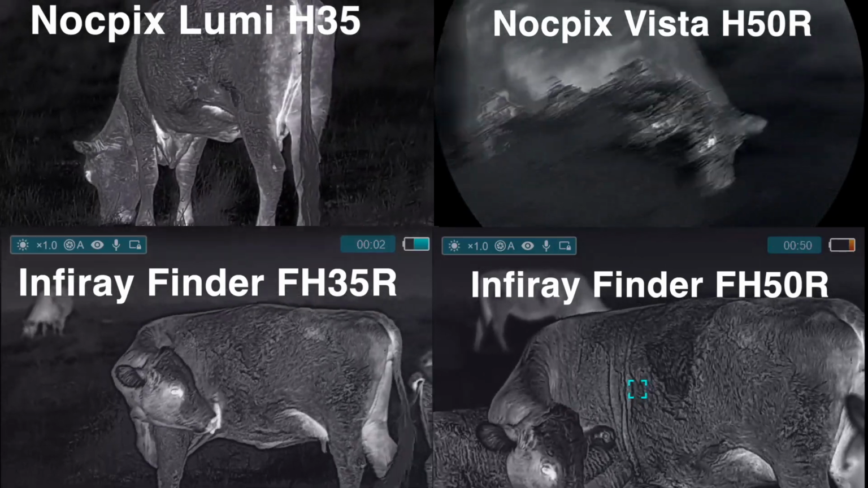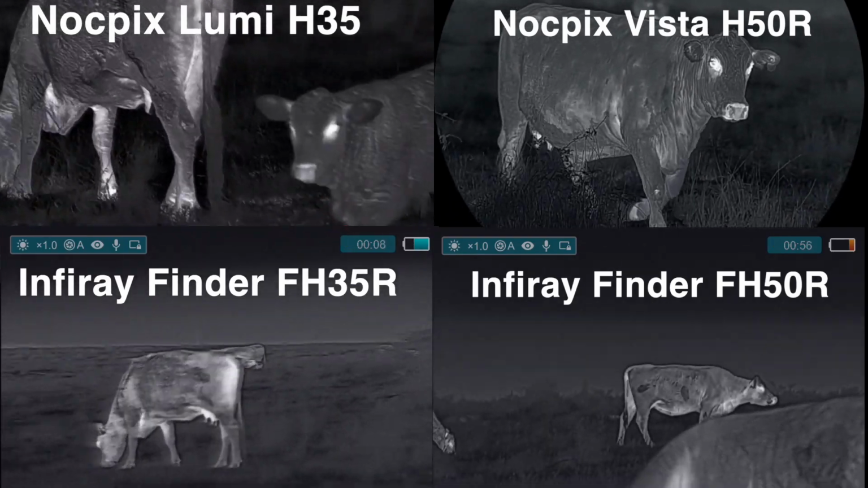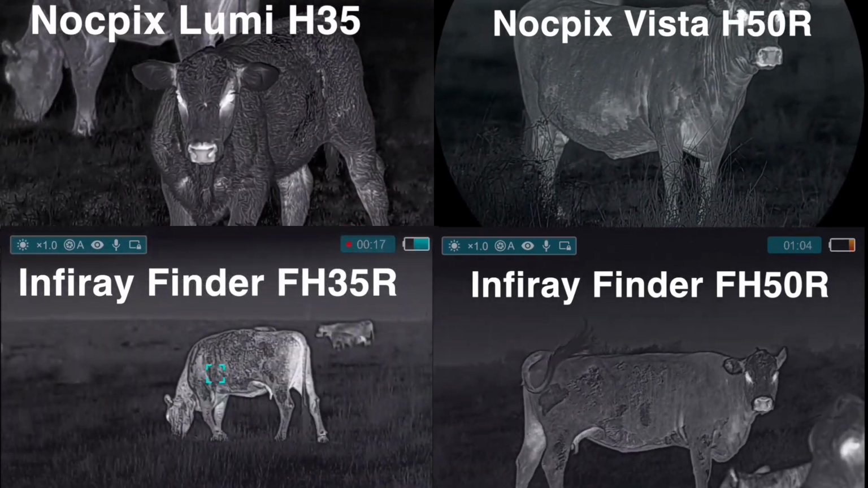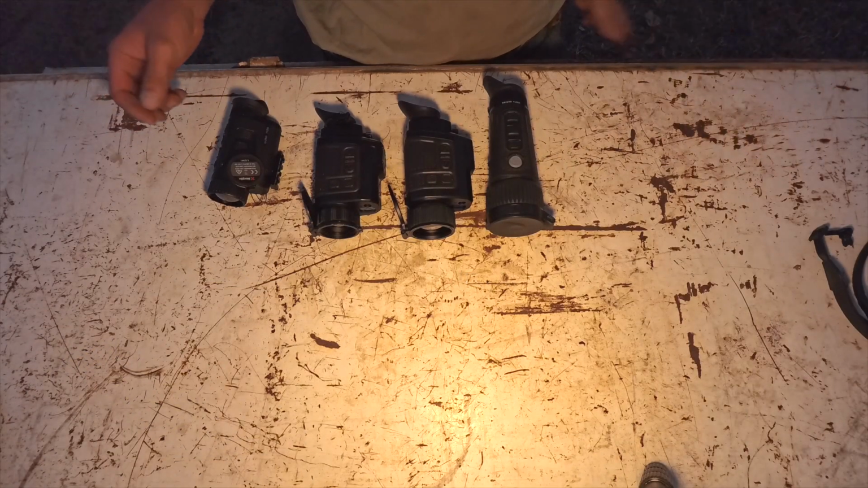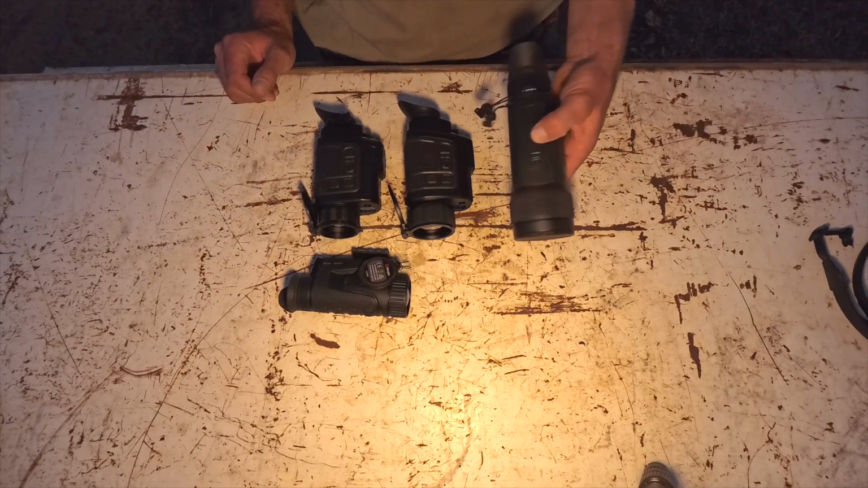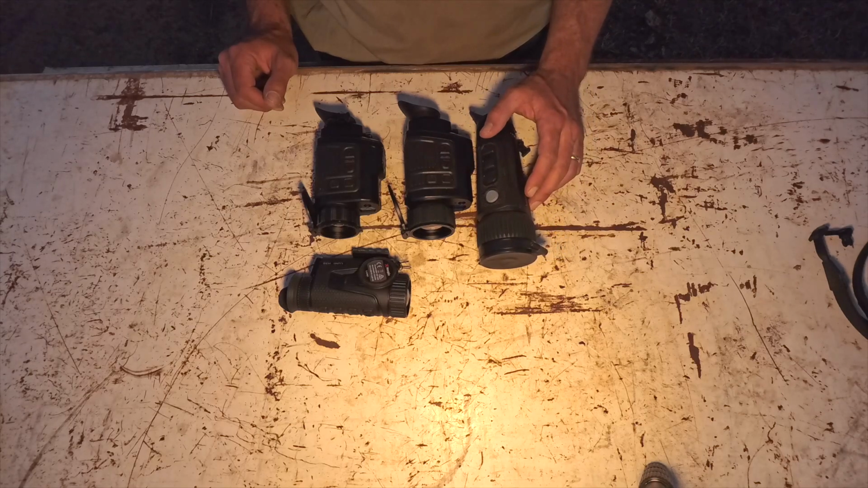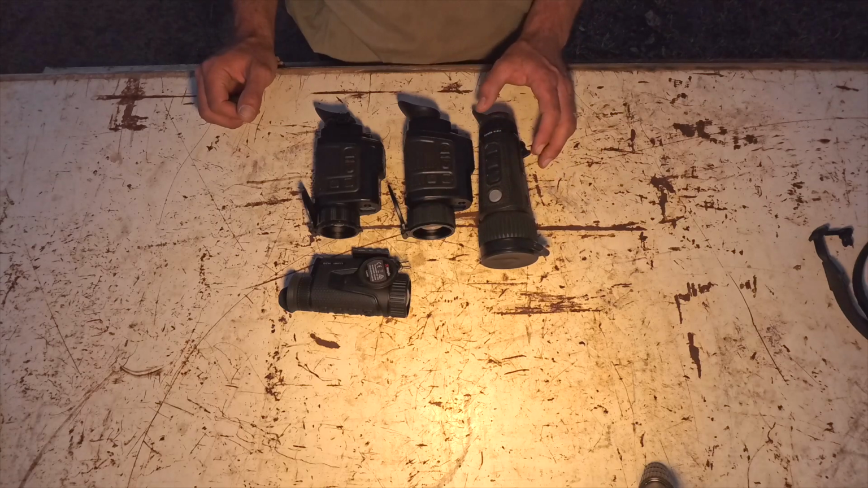Okay, I know they're fairly close, but you can just see all the detail in the hair, just in the individual hairs. Like I said, they're different units for different scenarios. This one here I like to use if I'm doing close work, and this one here if I'm scanning big areas, especially on foot where I'm not driving around. It's really hard to hold it still because of the high base magnification.